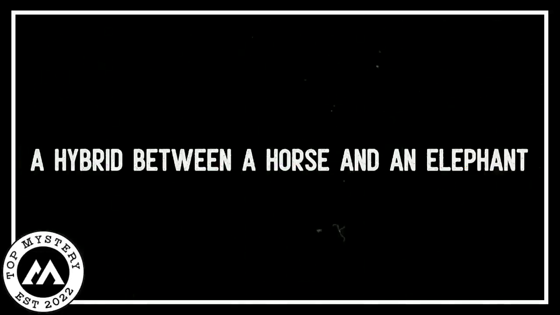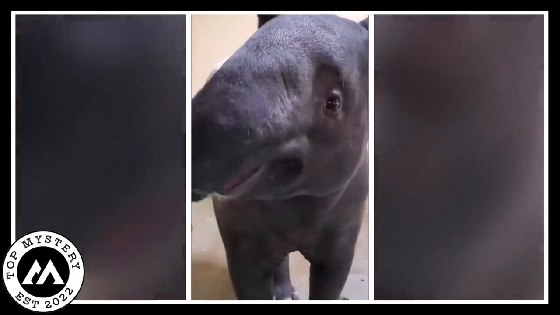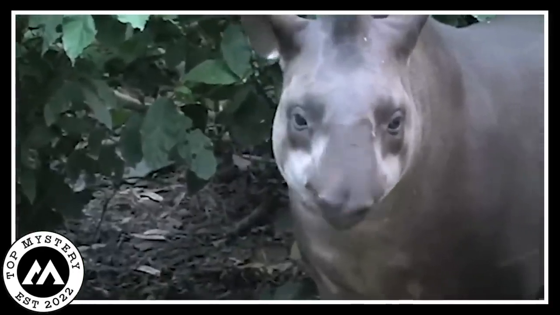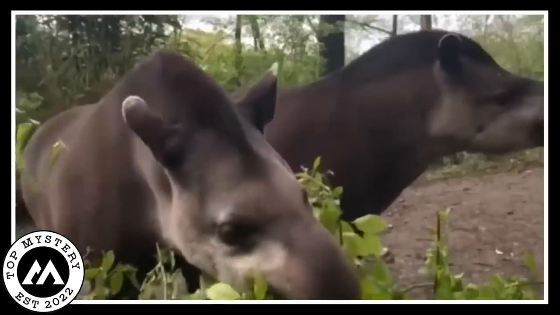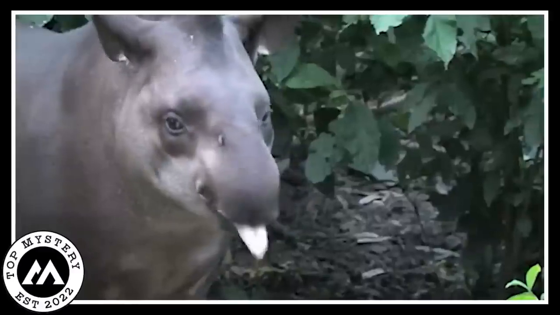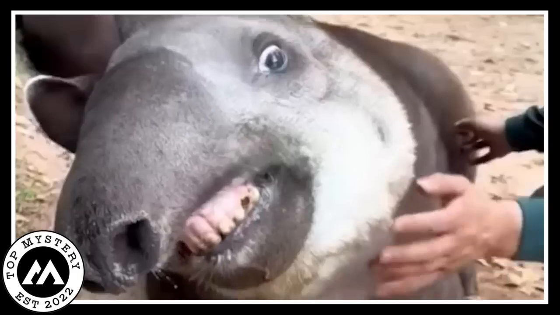A hybrid between a horse and an elephant. On our bucket list, there's another strange creature that I'm sure most of you haven't heard about at all. Imagine an animal that's like a mix between a horse and an elephant, but with its unique charm. That's a tapir for you. The thick woods and grasslands of Southeast Asia, Central America, and South America are home to these fantastic creatures. In this video, a man can be seen tickling this amiable creature, making it laugh to its fullest.